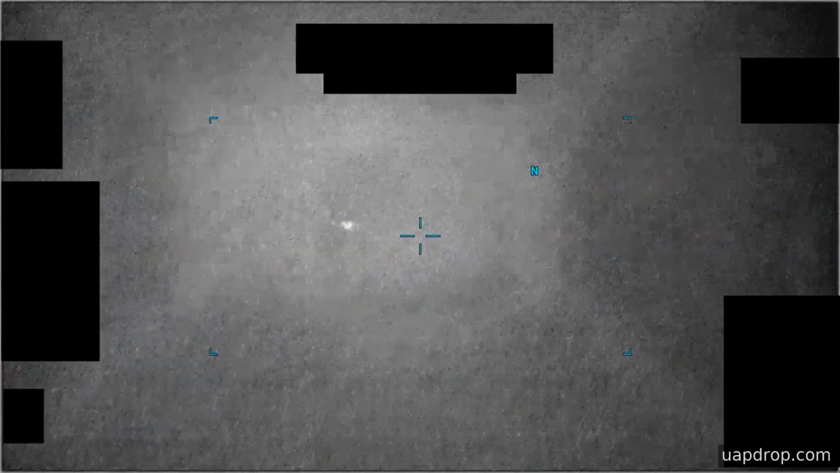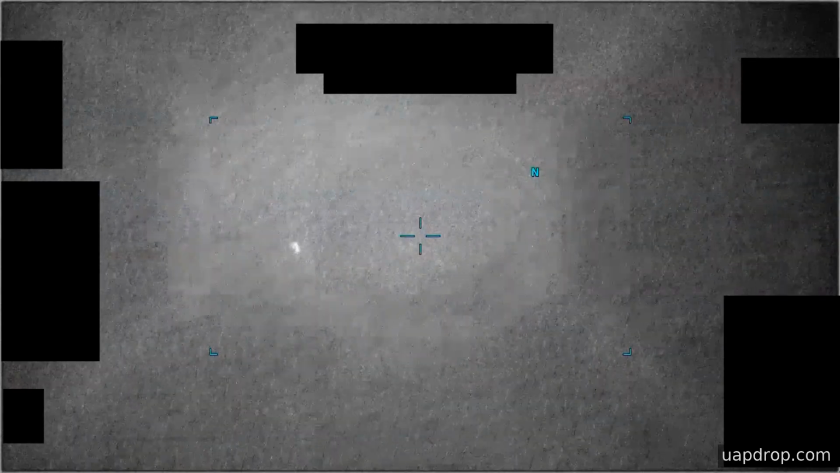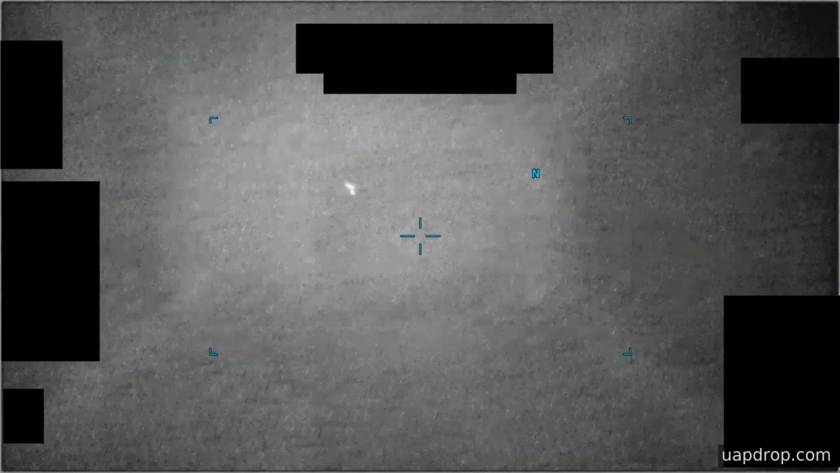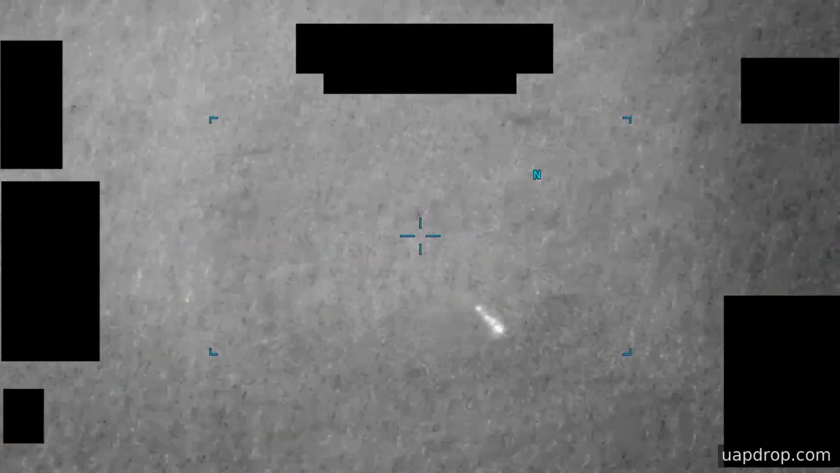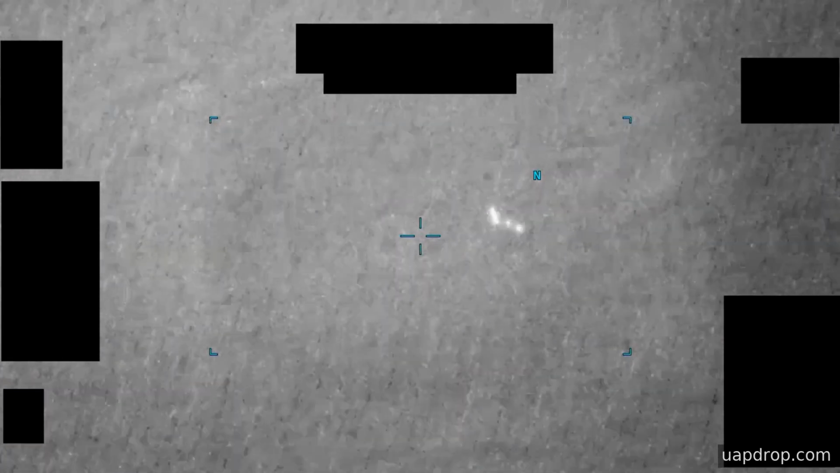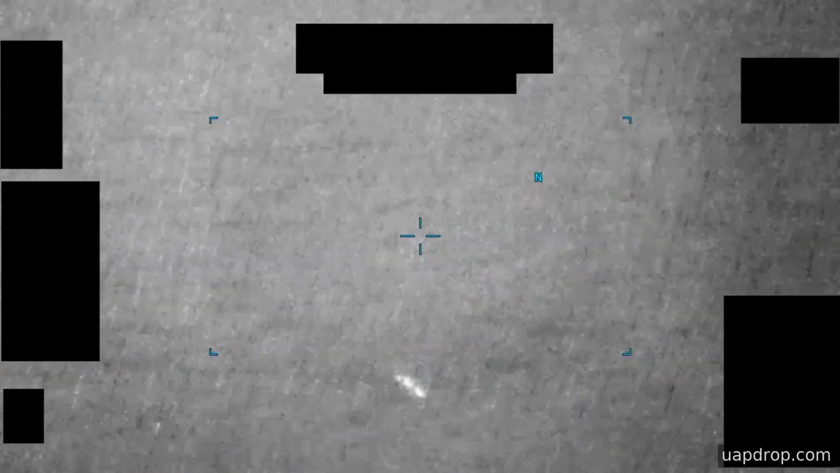ARRO notes that many items in this collection lack a substantiated chain of custody, which limits how confidently analysts can tie the images to a particular sensor or platform. In the active portion of the clip, the sensor is focused on an area of thermal contrast over open water.